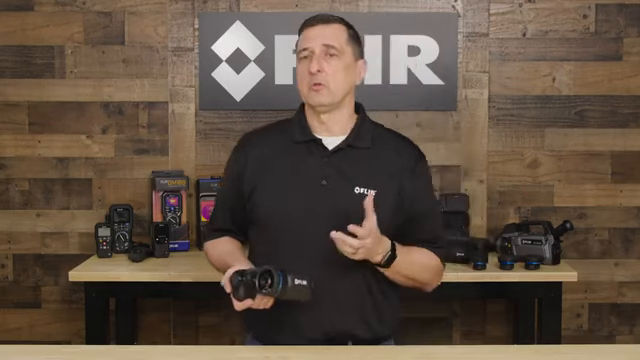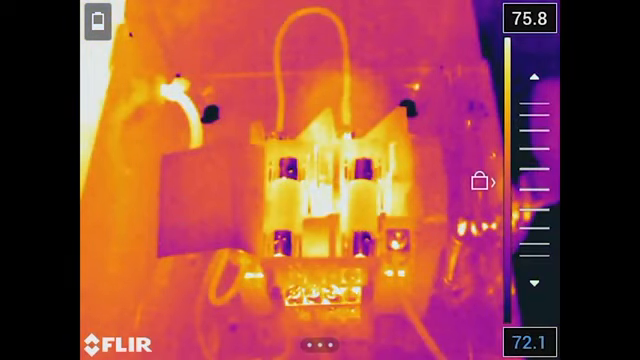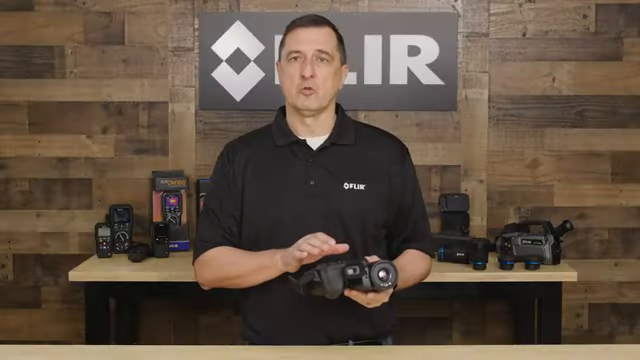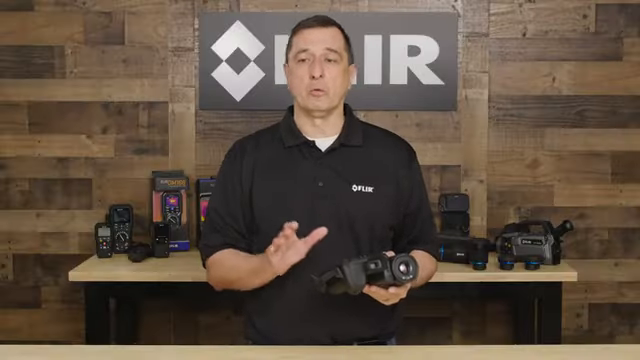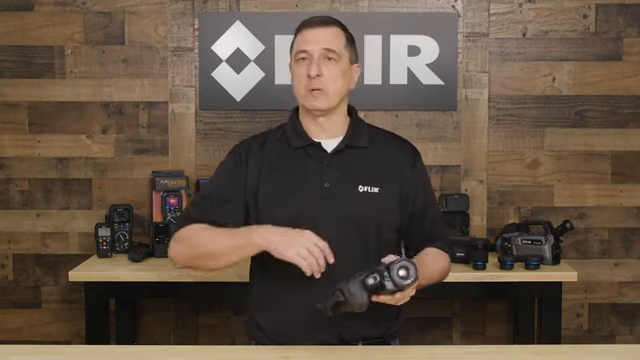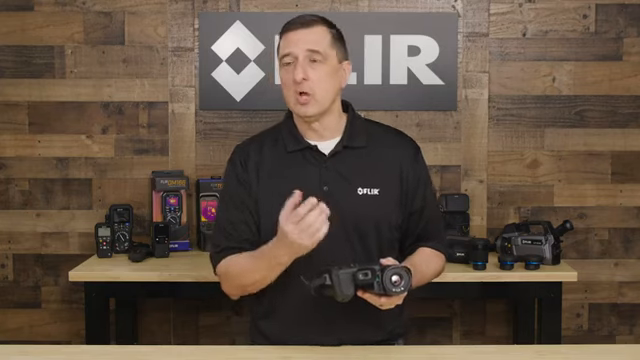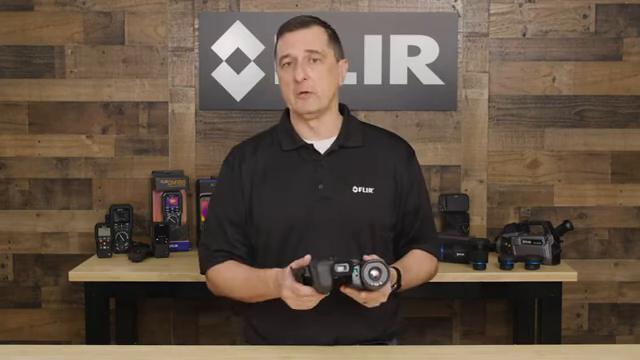So when we use our one-touch level and span, we can quickly go into manual mode, and what's really nice is anywhere we touch on the screen, the camera will essentially take that gain, that level, and adjust it for where you touch. So let's say there's a really cold background and you want to accentuate it. You simply touch the screen and the camera will automatically adjust based on just where you touched, looking at that temperature information.